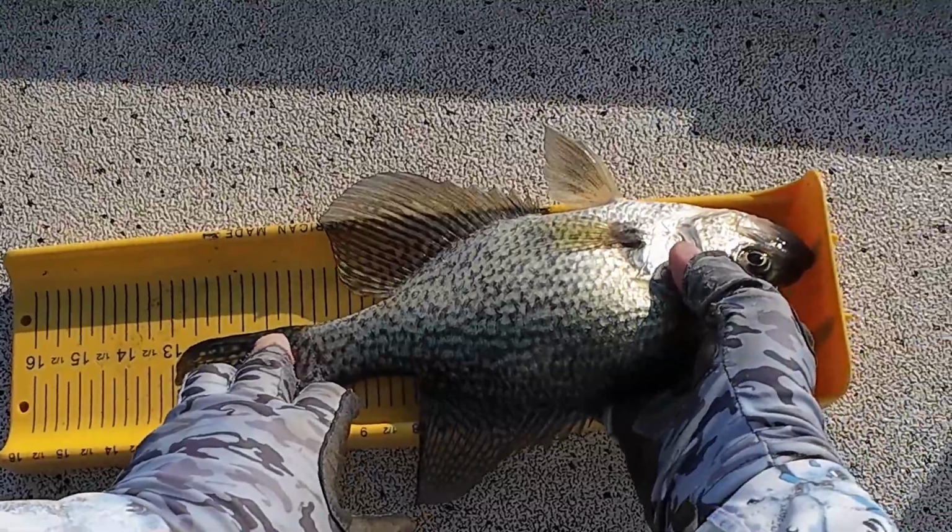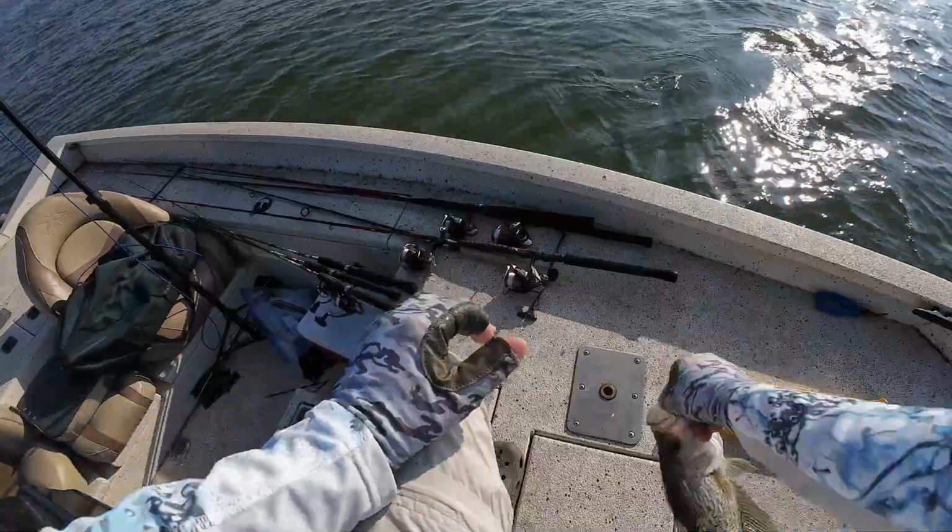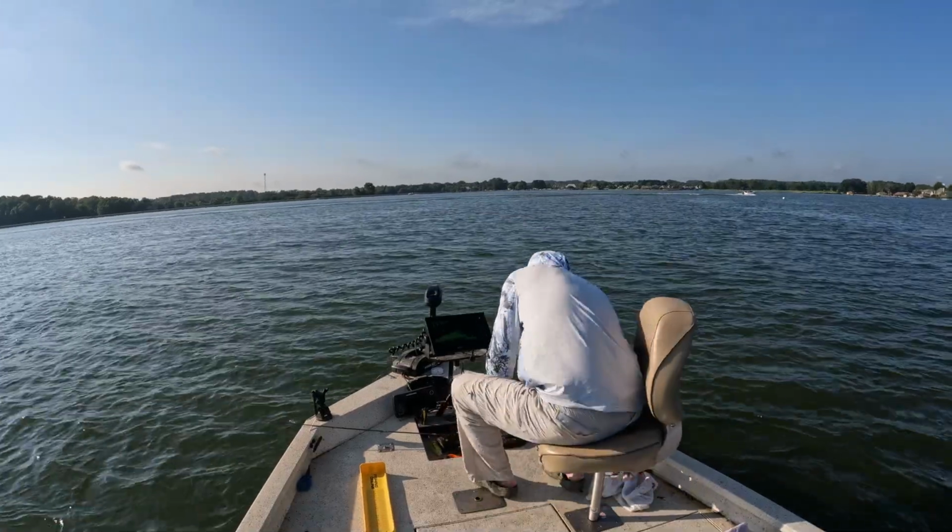13-inch black. Nice black crappie, 13. Get in there, dude.